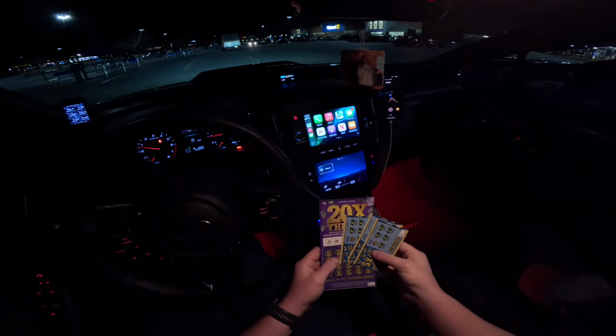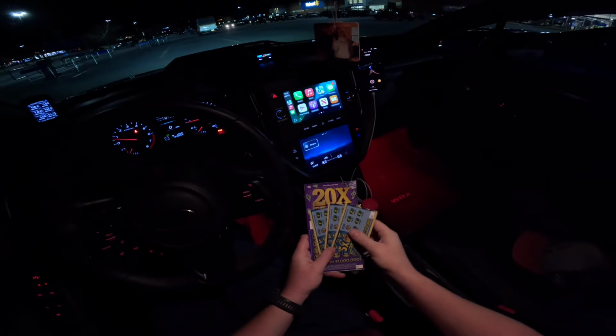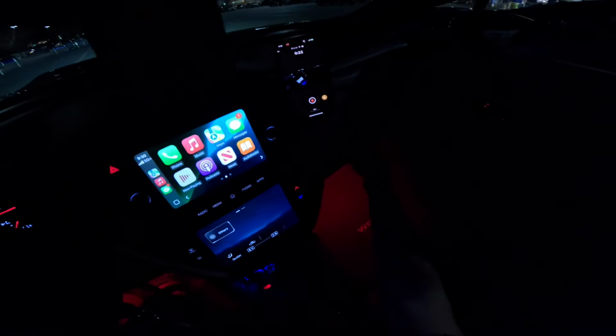Alright, y'all, let's see what happens. I never played lottery. So if we can make that $1 million right there, that'd be dope. But I highly doubt it because, like I said, I don't play the lottery. I normally lose if I do. So, we shall find out, I suppose.